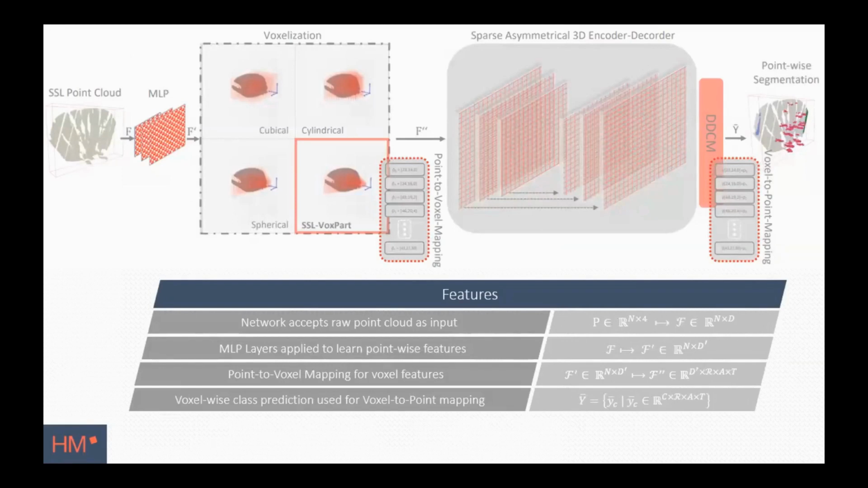Next, I want to give you a short overview of our segmentation network. For the evaluation of our method, we used four voxelization methods. We incorporated firstly the cubic partition, which is the common approach, depicted on the upper left side.